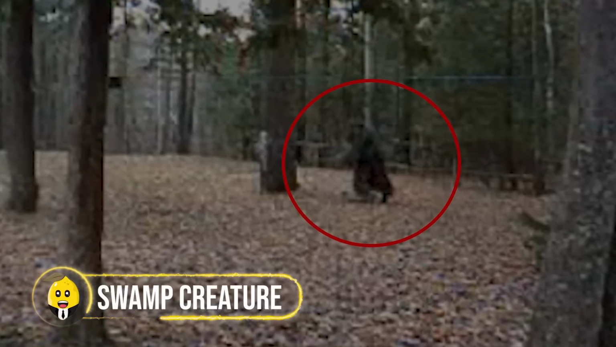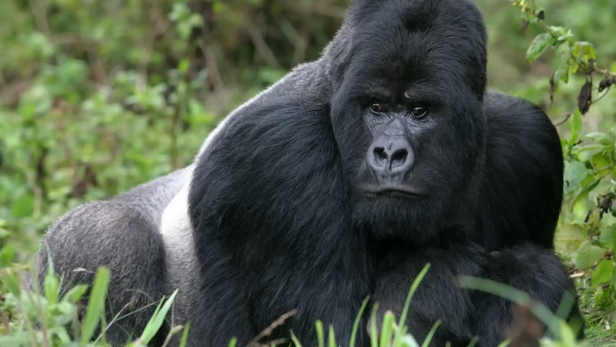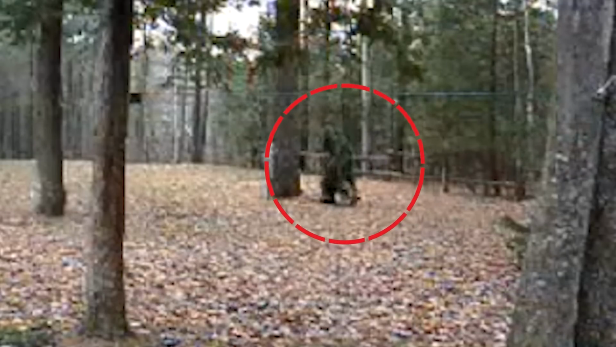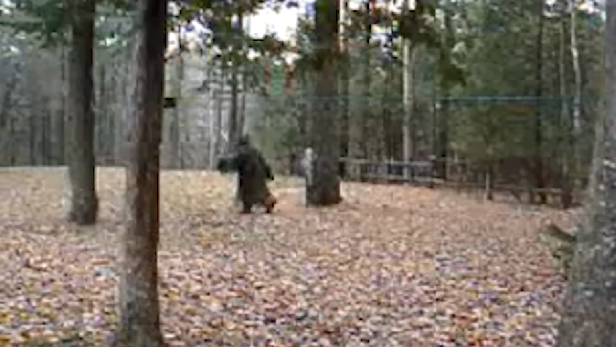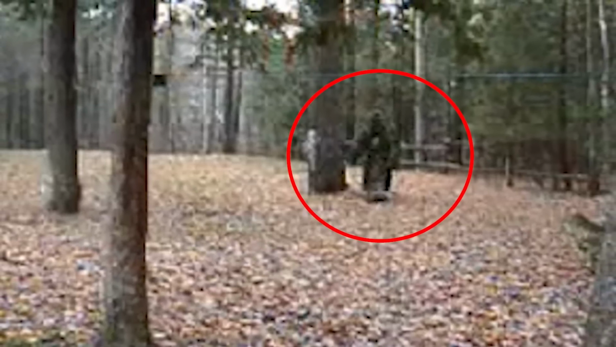Swamp creature. You can see a strange creature walking down the forest in a stomping manner with heavy feet. Was it a primate, a gorilla, or an ape? But no, they don't walk like that. Plus, it looked like this strange being was wearing a shaggy cloak that starts from its beard and comes down to the toe. The grainy video didn't really tell what its face looked like.